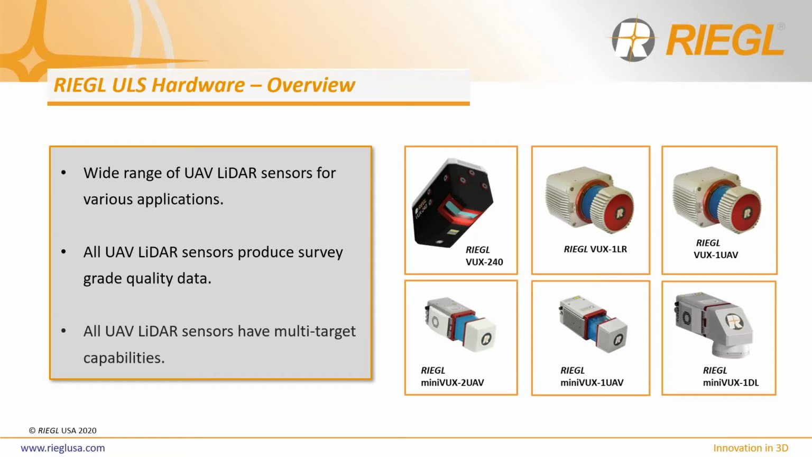Let's take a quick look at the UAV-mounted LiDAR sensors that RIEGL has to offer. Taking a look at the top row of LiDAR sensors on this slide, we see RIEGL's VUX series sensors: the VUX 240, the VUX 1LR, and the VUX 1 UAV. These sensors were each designed with their own strengths.